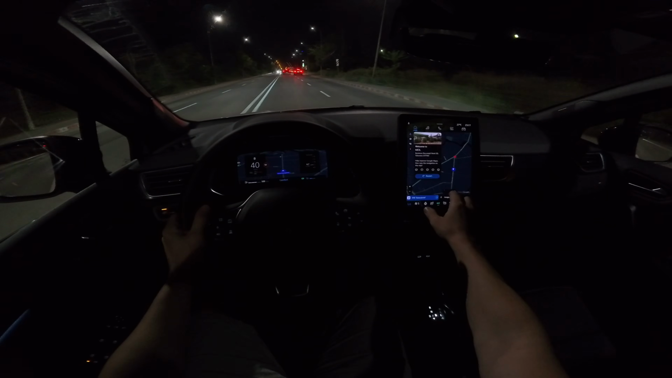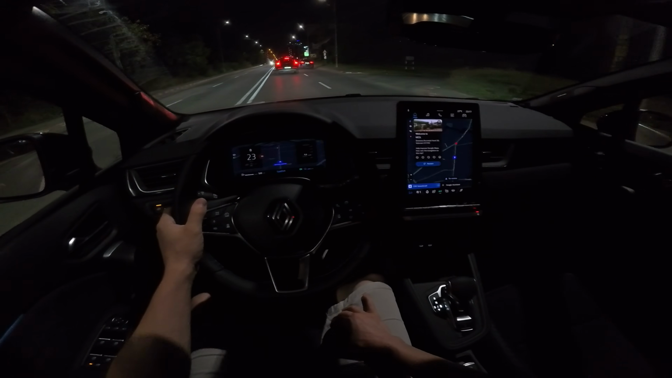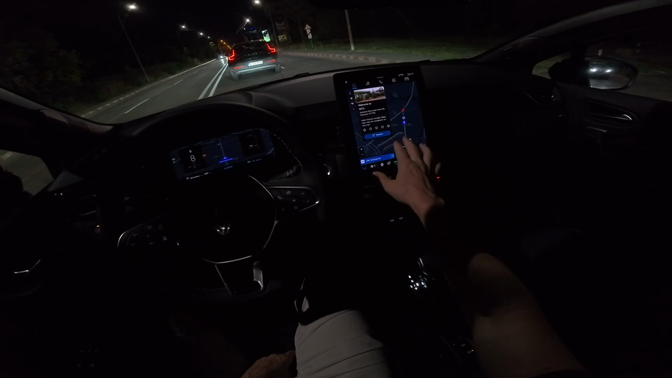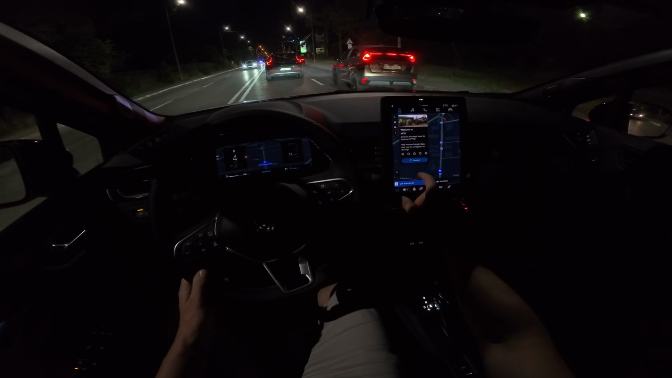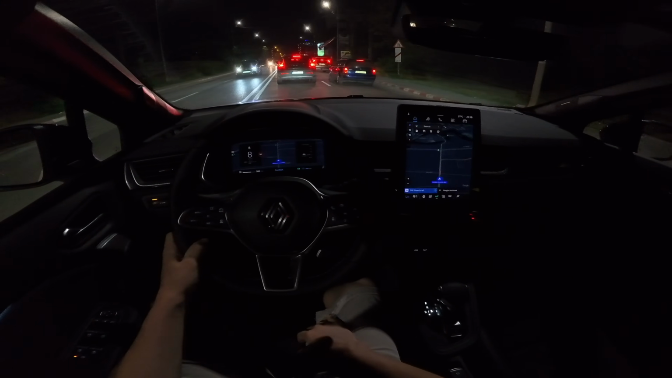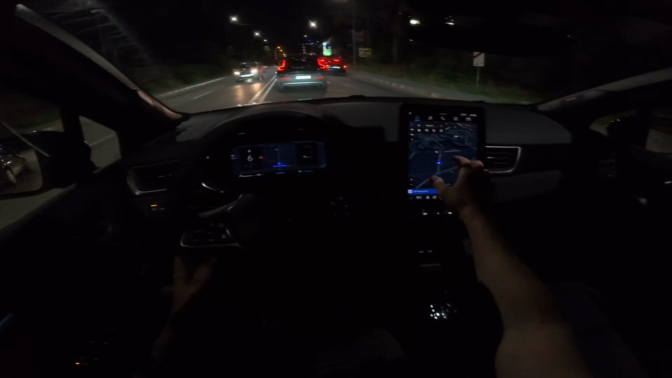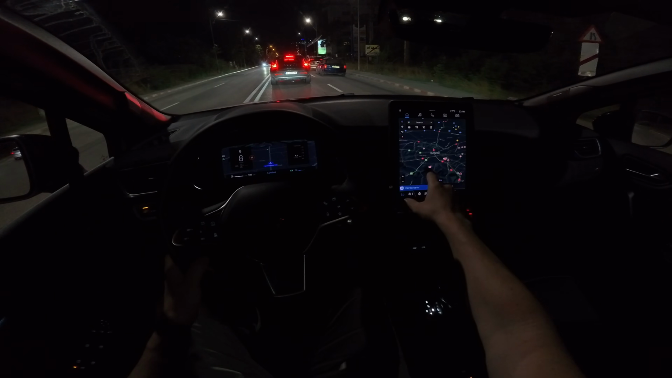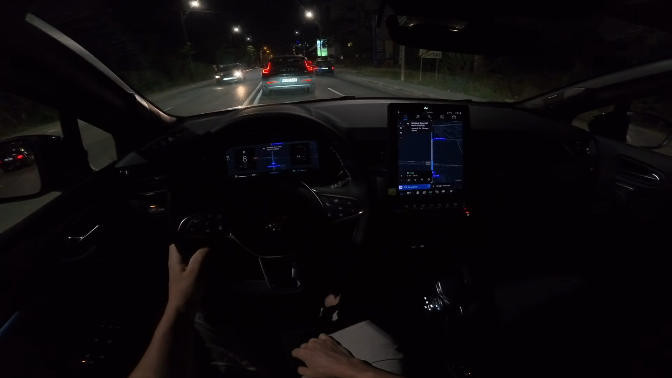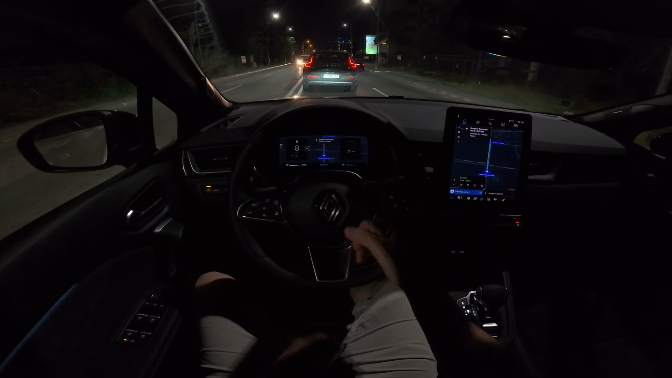Also, the navigation works just phenomenal. Check out the full review video, because there I explain a little bit more about the navigation and how the navigation works and so on, and you will see how good it is. It's crazy good. And even if you set another destination, man, it works so fast. You can see how fast it set the destination, and it's just boom, instantaneous.